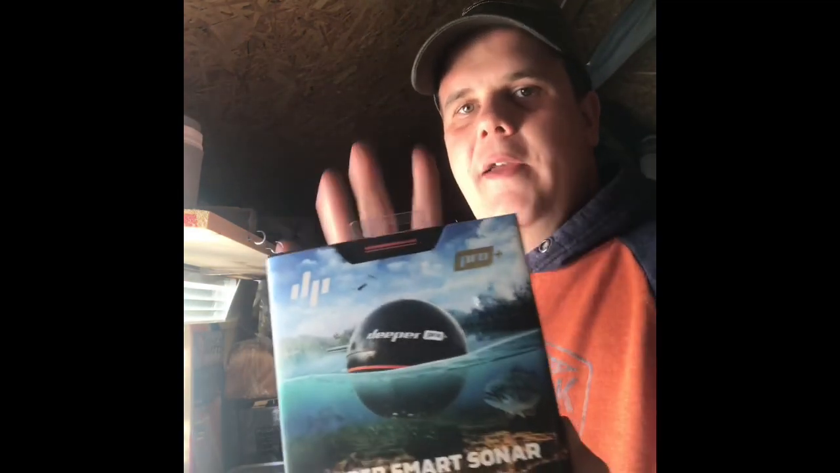Today we're going to be taking a quick look at the Deeper Pro Plus. So this is the GPS version. It's got GPS built in. What we're going to do is unbox it, have a look at what you get in the box, and give it a quick charge, and then we'll nip down the lake and see how it performs. I've had the old version, the very first version without the GPS and all that, so we'll step it up and we'll see what this one's like.